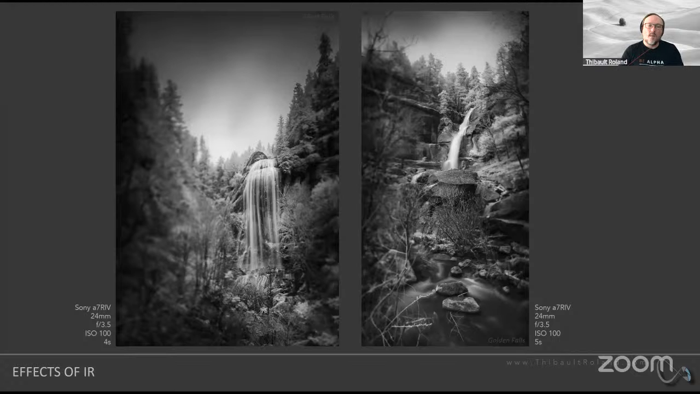Those two images I shot over here in Oregon, and I also wanted to shoot them in black and white. I'm sorry, in infrared, because I wanted to bring out some details in the vegetation.